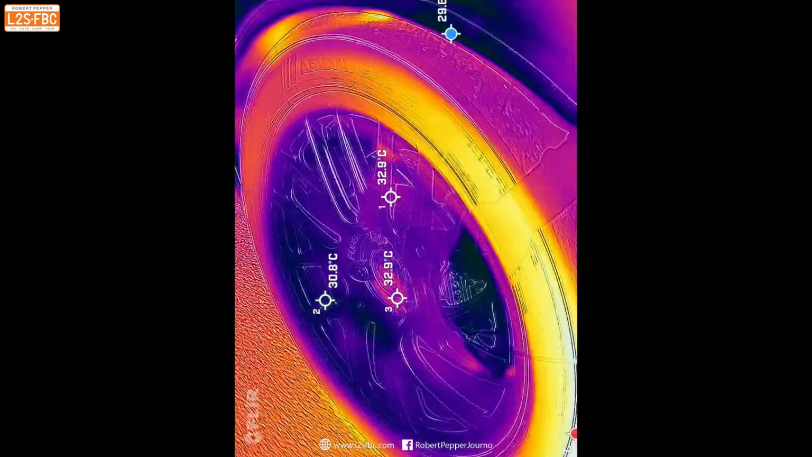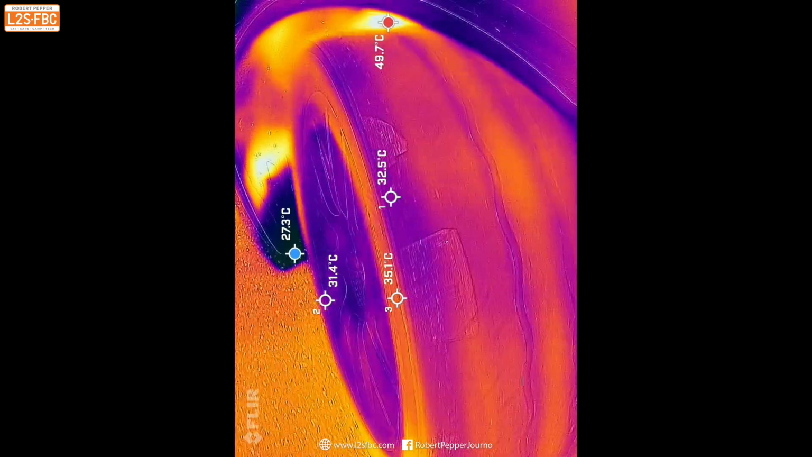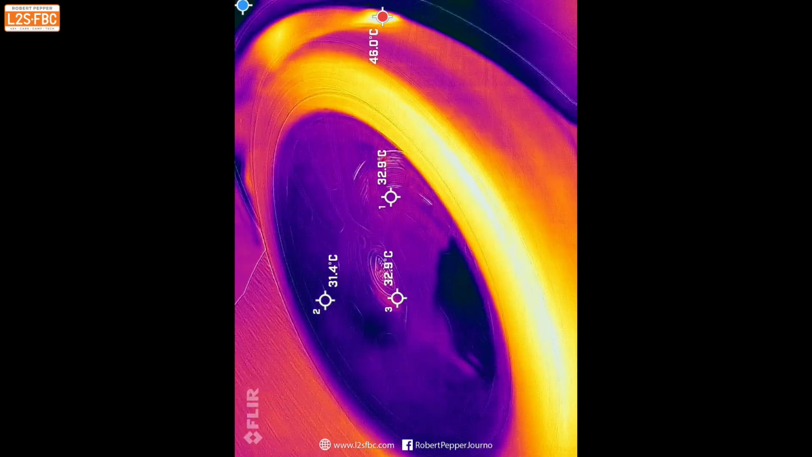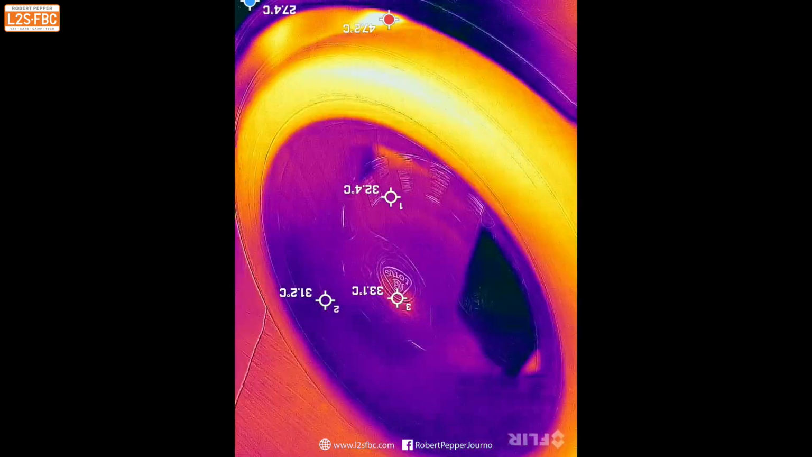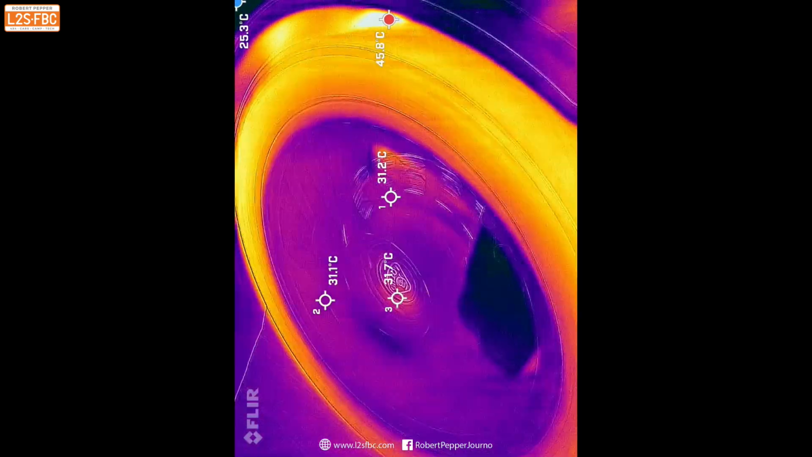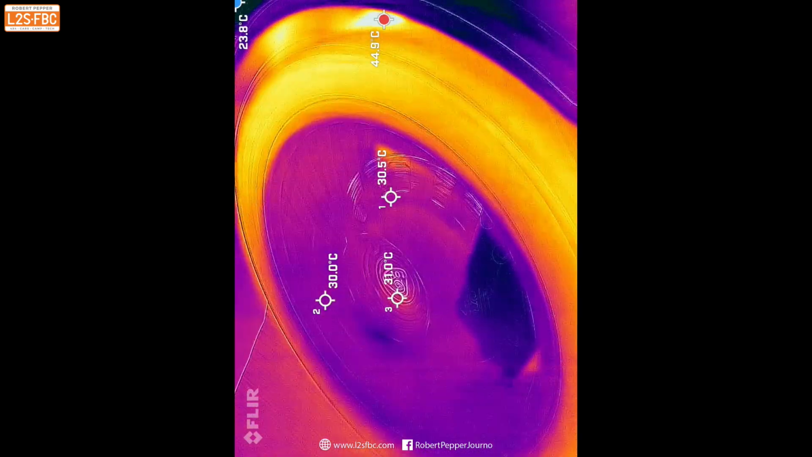But you can see now that the tyre's heated up quite a bit, and this is just on a public road with the camera hanging out there. What I'm going to do is accelerate up to 100 k's an hour and then do an emergency stop. And the tyre's definitely heated up now, but the inside of the wheel is really quite cool by comparison.